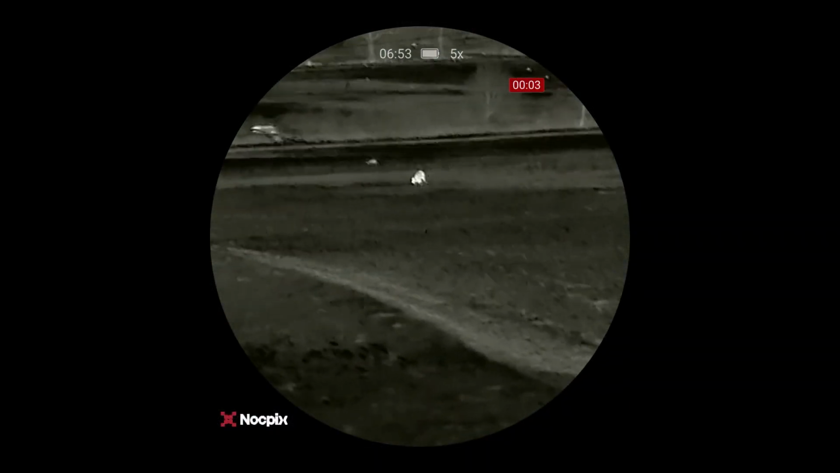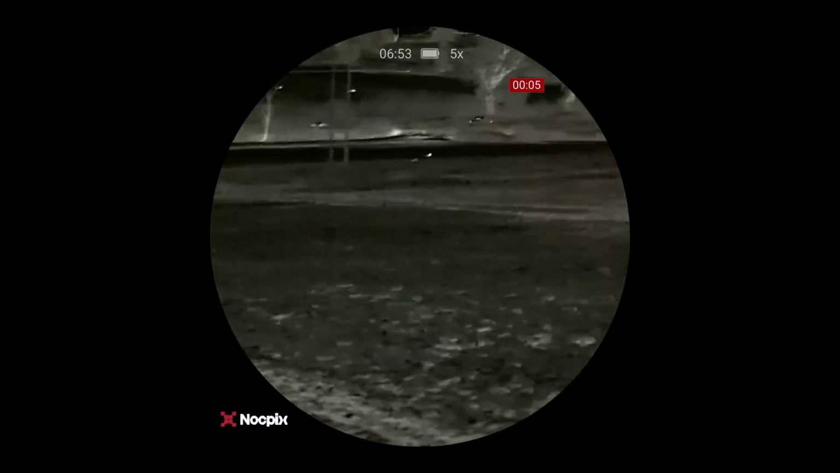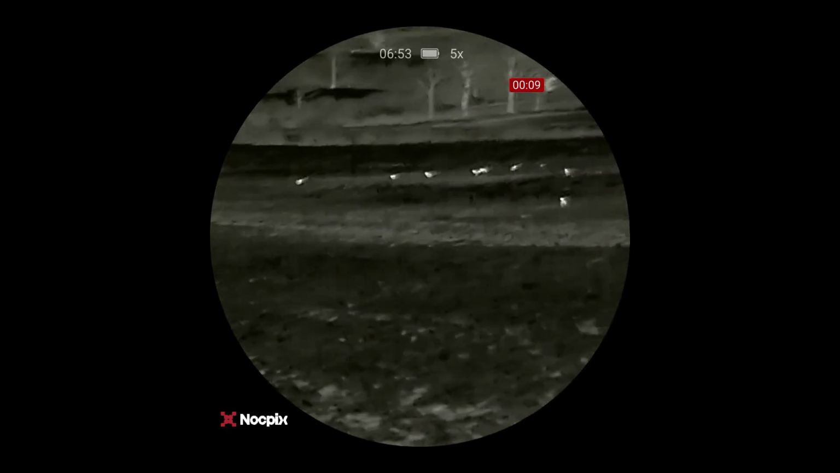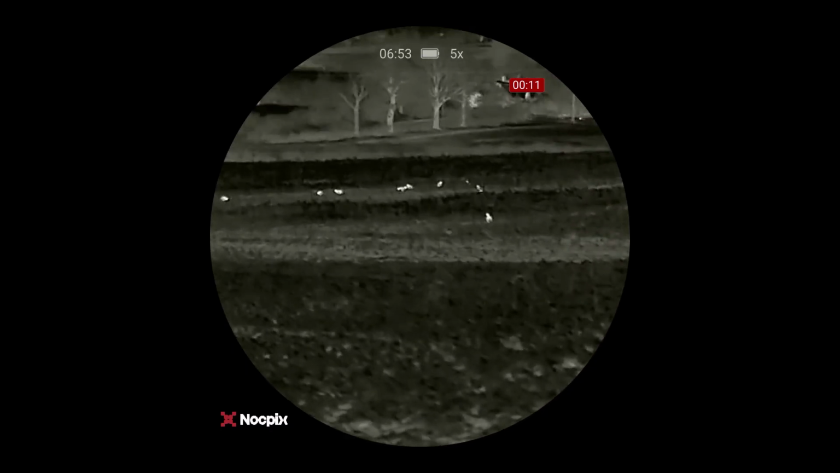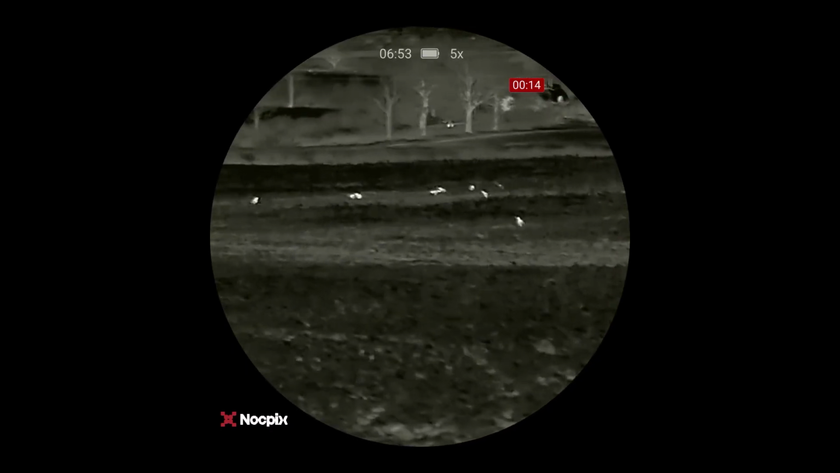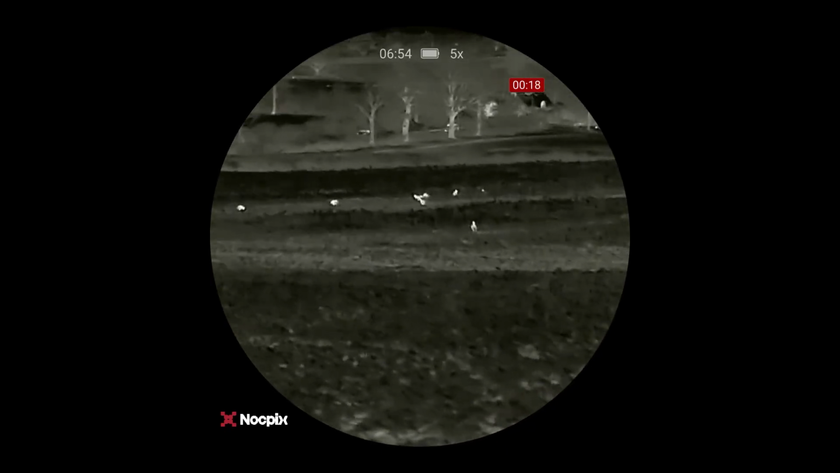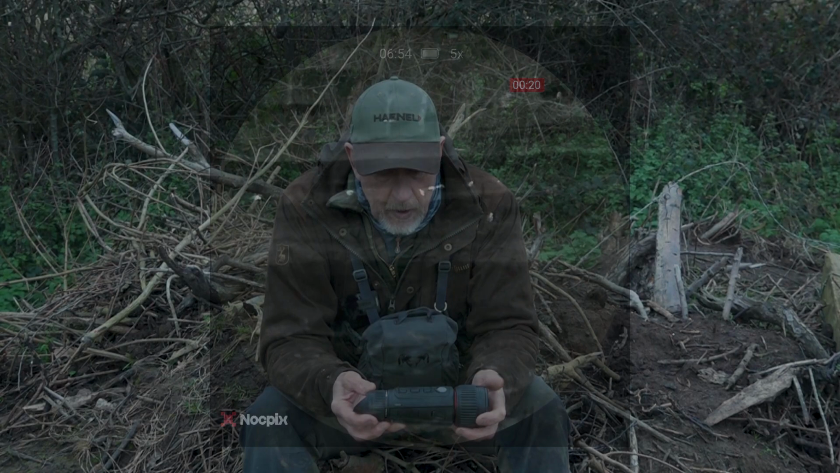Rangefinder in here, effective up to 1200 meters. Again, particularly for the foxing guys, that's a particularly useful function, or for anybody doing any work at night. If you can pick up your target and then go onto a night vision scope, but you know your range and your distance, then that makes life an awful lot easier. So very, very good function.